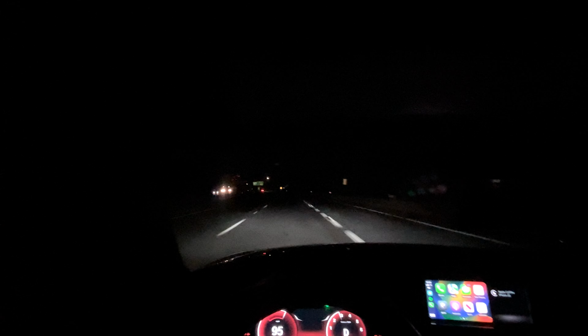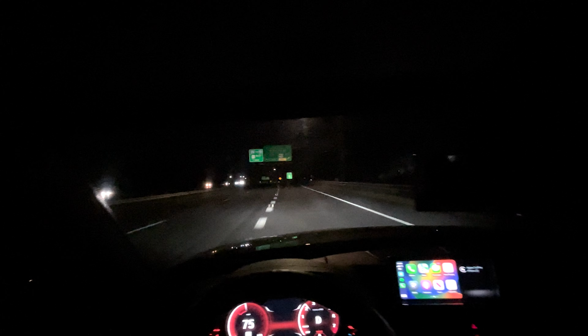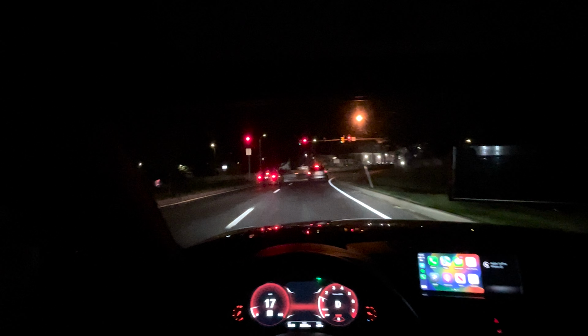Like, bro. He's in that big truck, I don't know if y'all saw him, going 80 something in the right lane. Why? If you don't watch out, what is going on right here? I don't know what's going on, I ain't gonna lie.